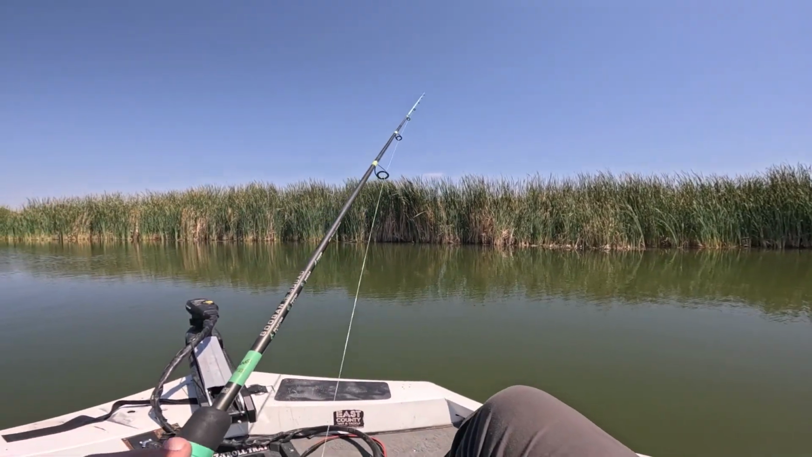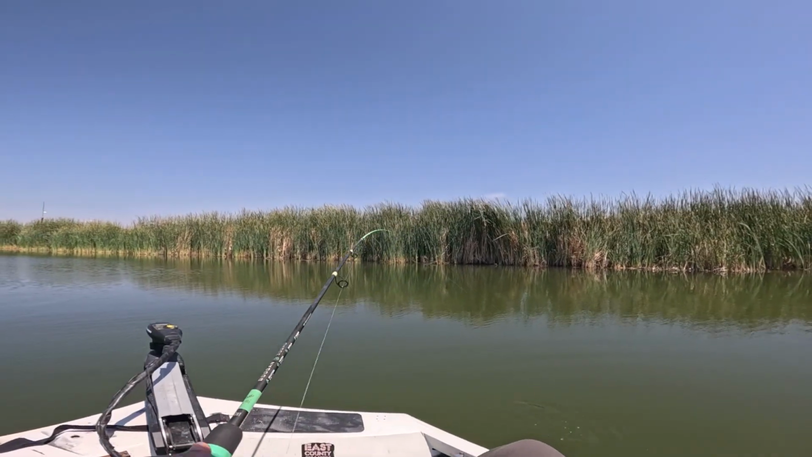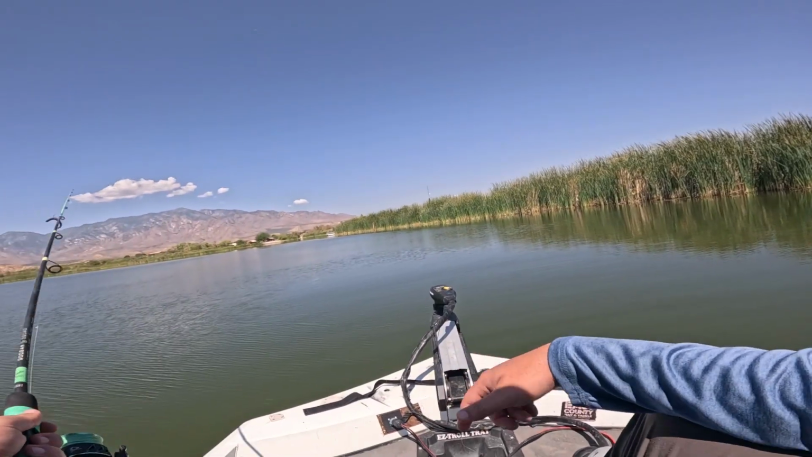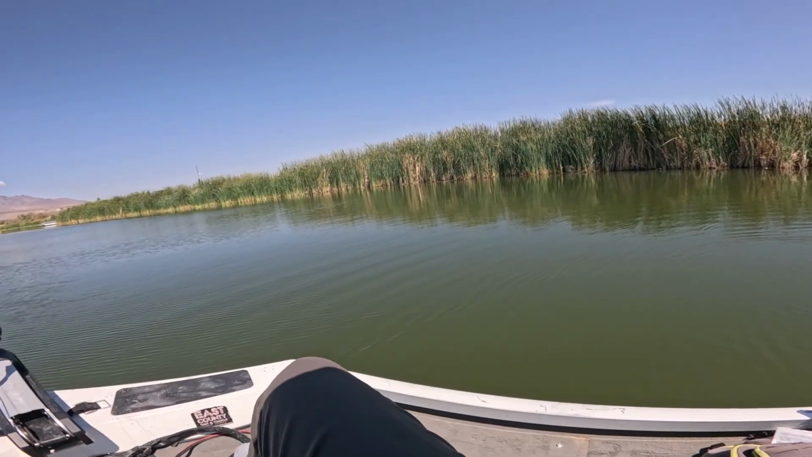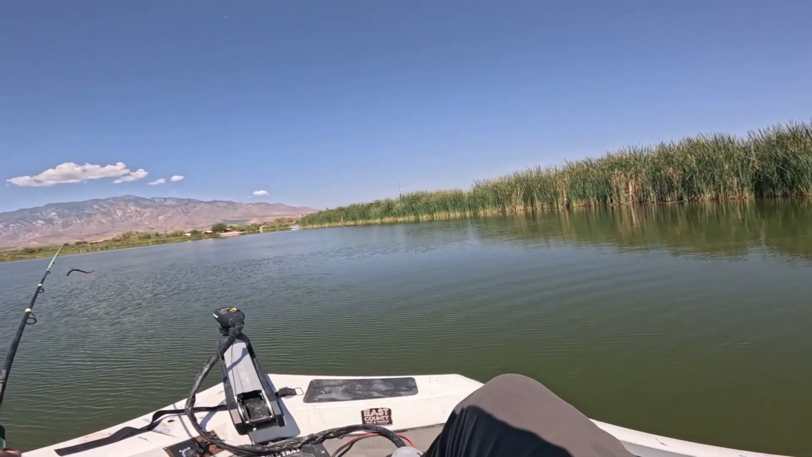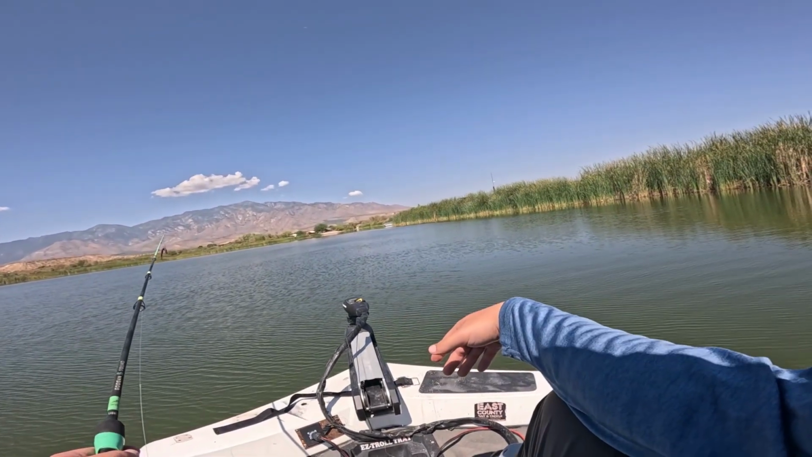My curiosity is going to get the best of me here. We're going to go hit the rest of this point. It needs to be scanned because I am curious about it.